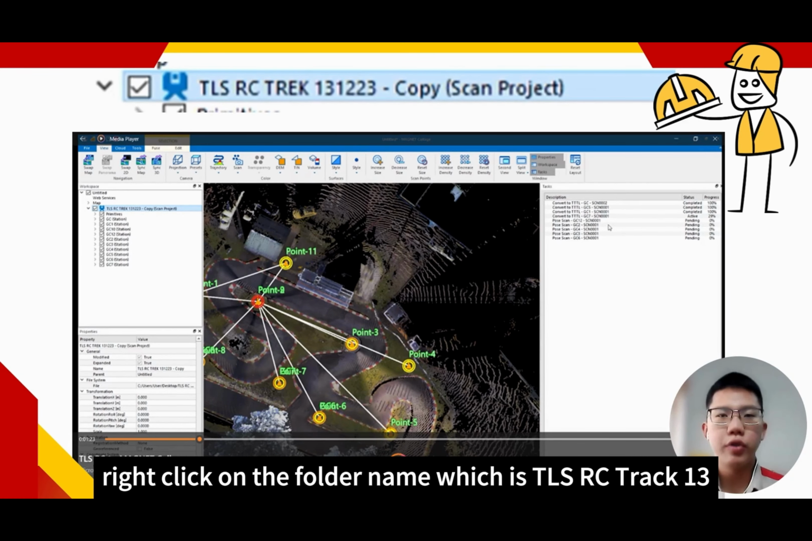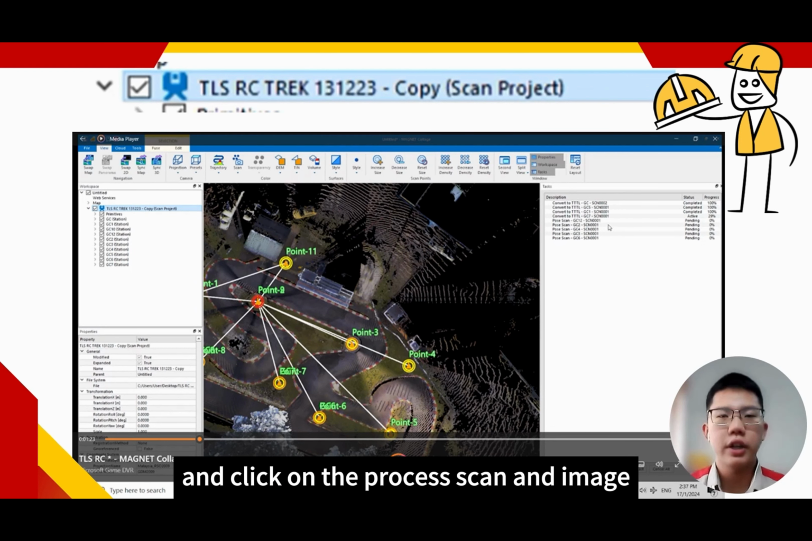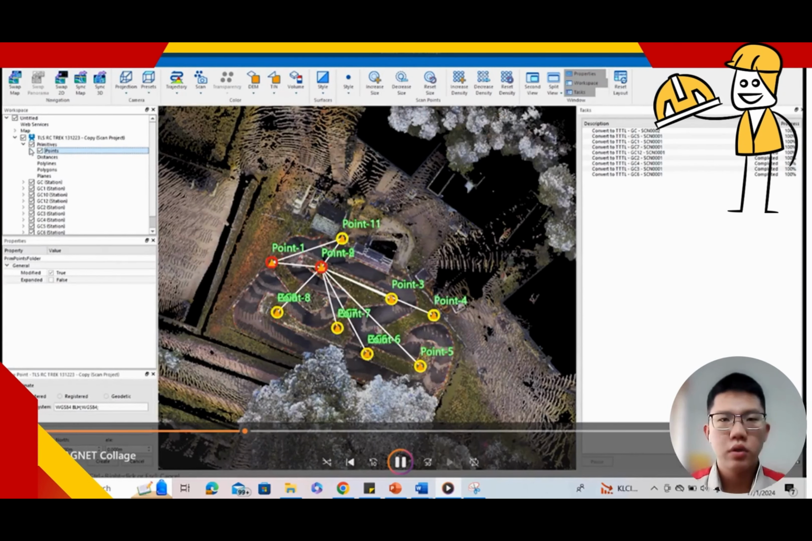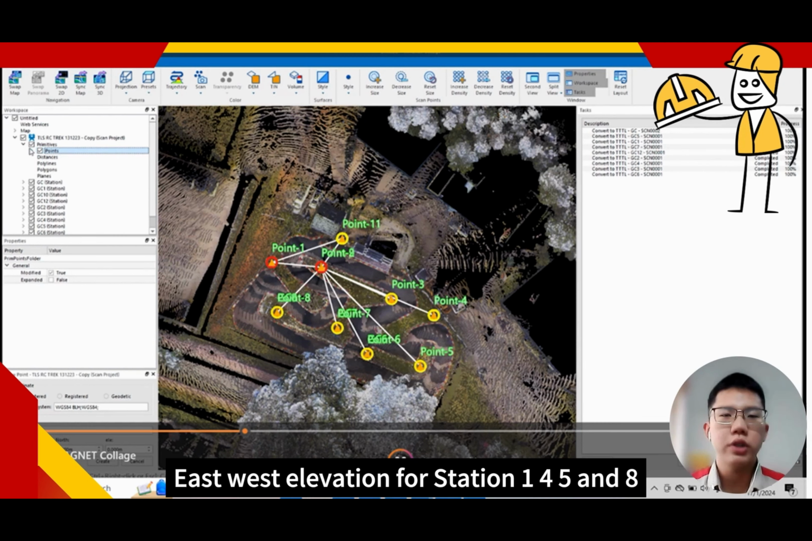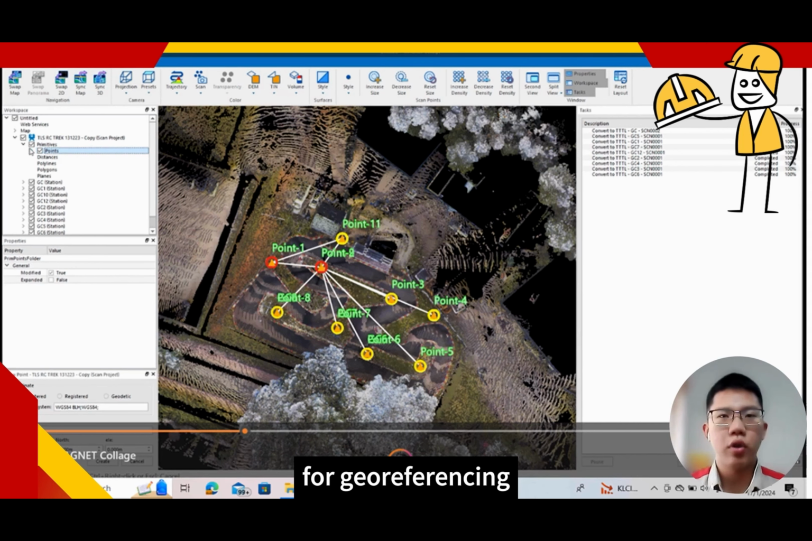Right click on the folder name, which is TLS RC track 13, 12, 23, and click on process scan and image. At the post scan part, click Start. At the left window, click Primitives, go to Points, and insert the coordinates east, north, elevation for station 1, 4, 5, and 8 that have been processed in TBC for georeferencing.